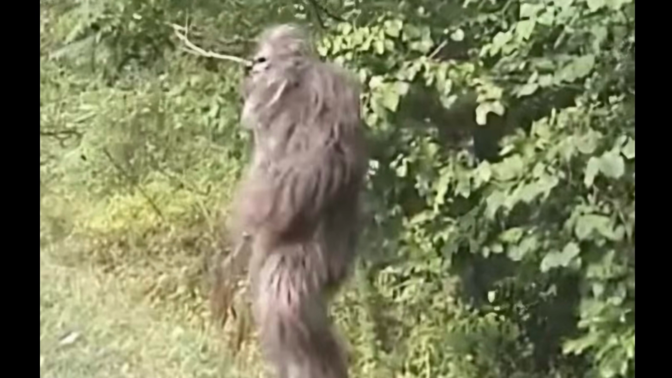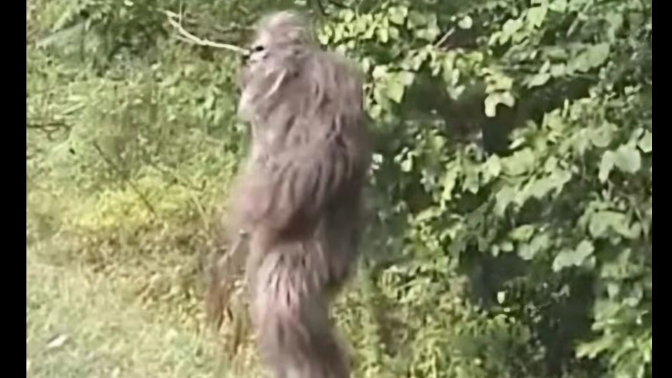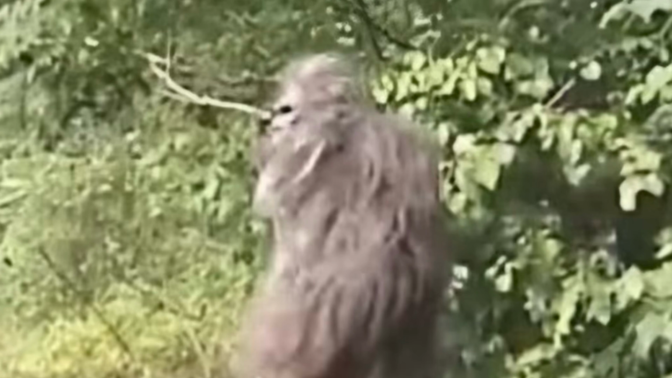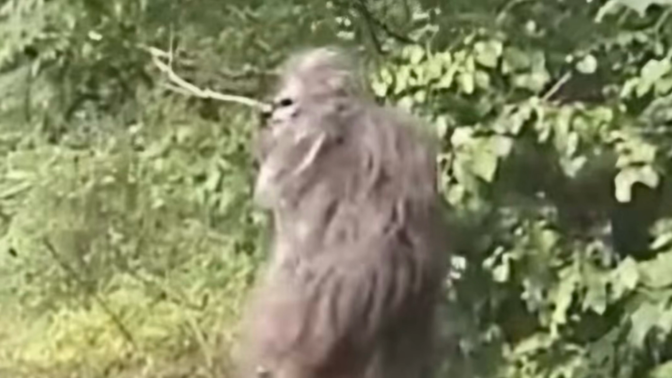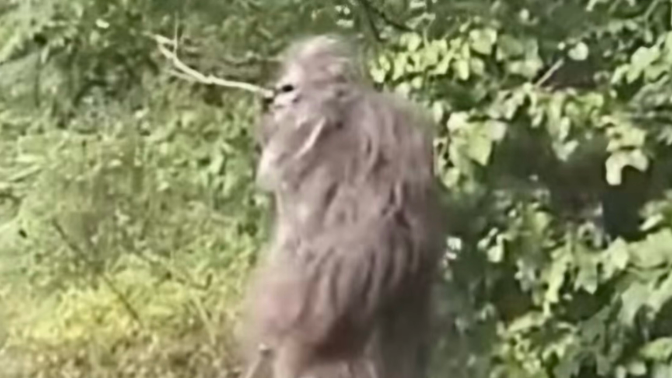Zooming in, it's void of hair, with dark black eyes, a large forehead, and other facial features similar to humans or primates. And the rest of its body is covered in thick, shaggy hair, a lighter color than typically seen on these creatures.